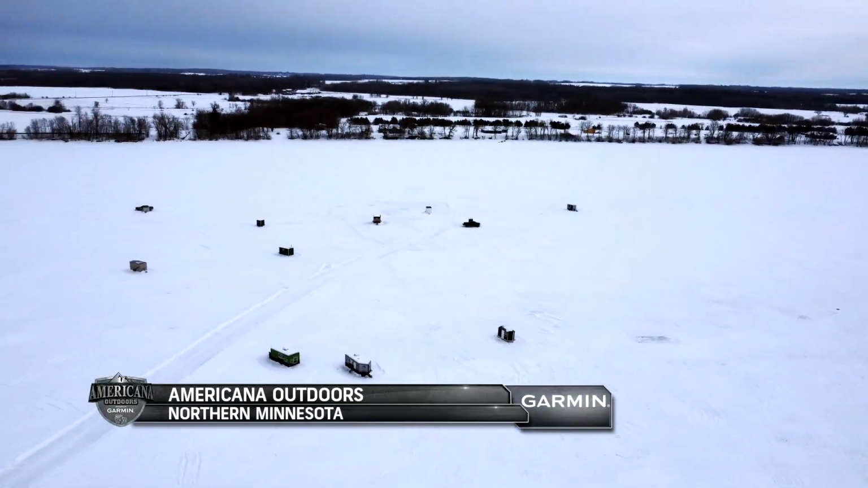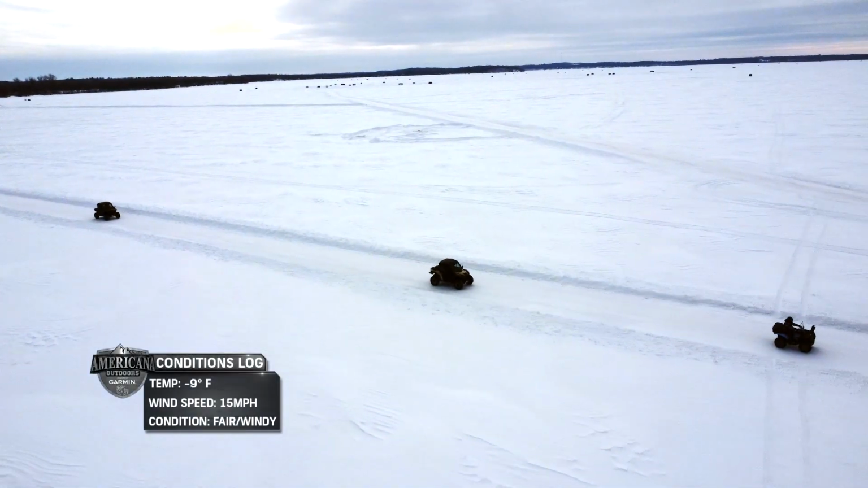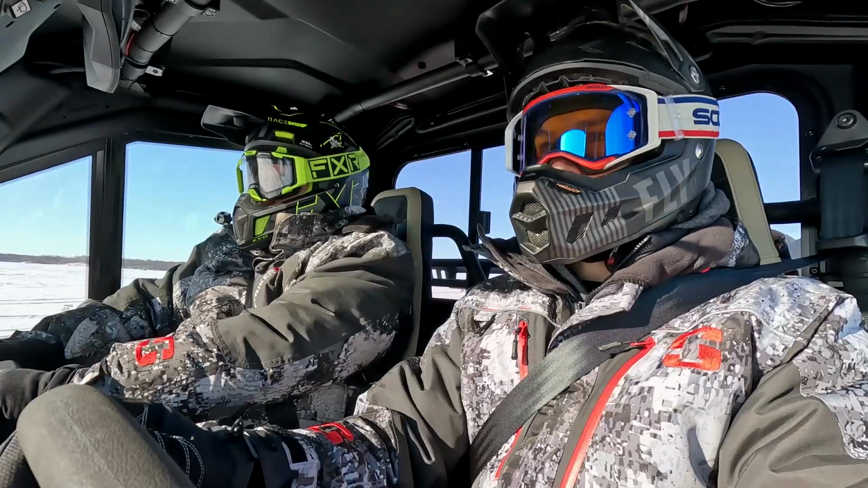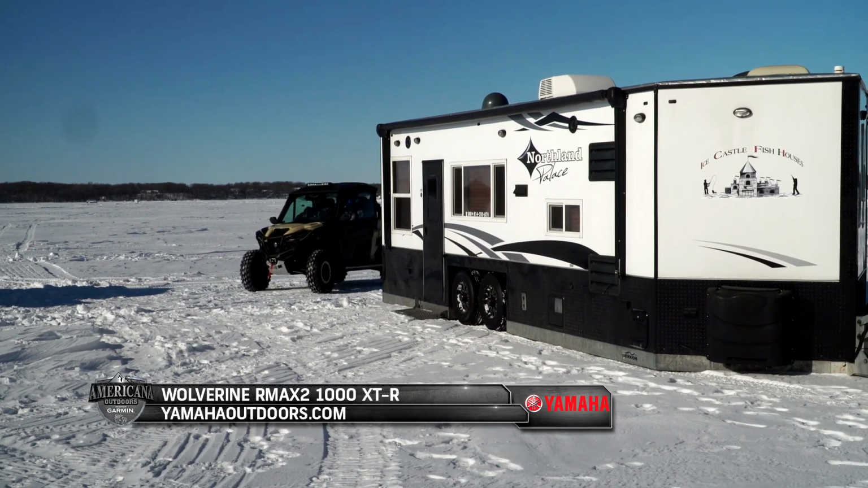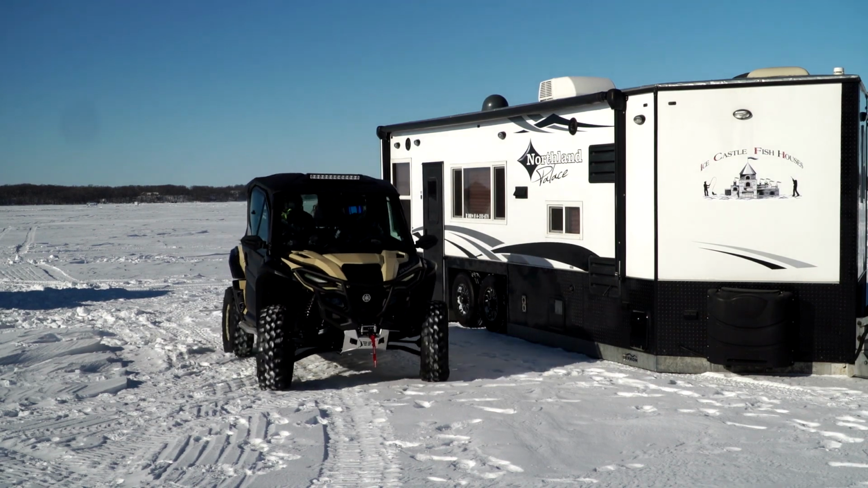Well, it's day 2 of ice fishing here in northern Minnesota, and if you can believe it, it's even more bitterly cold today than it was yesterday. But this means we'll get a chance to see how ice fishermen can utilize Garmin Livescope technology from the comfort of their ice houses. All right, Scott, it's a little cold out there on day 2.